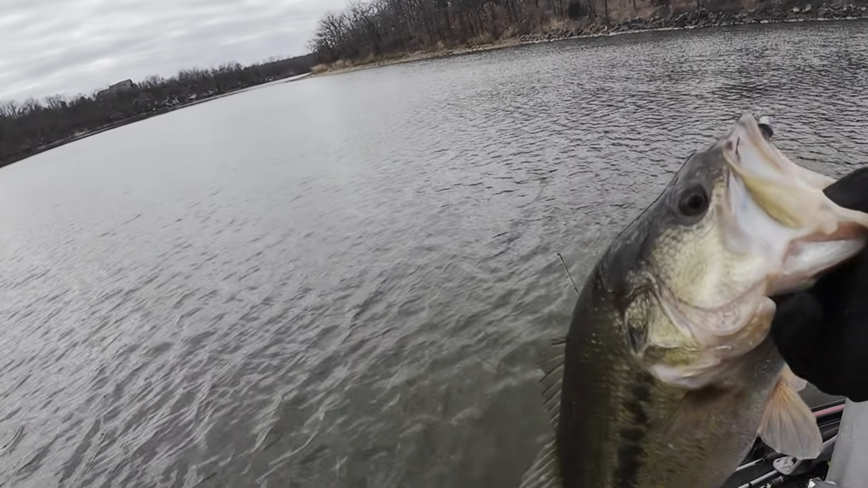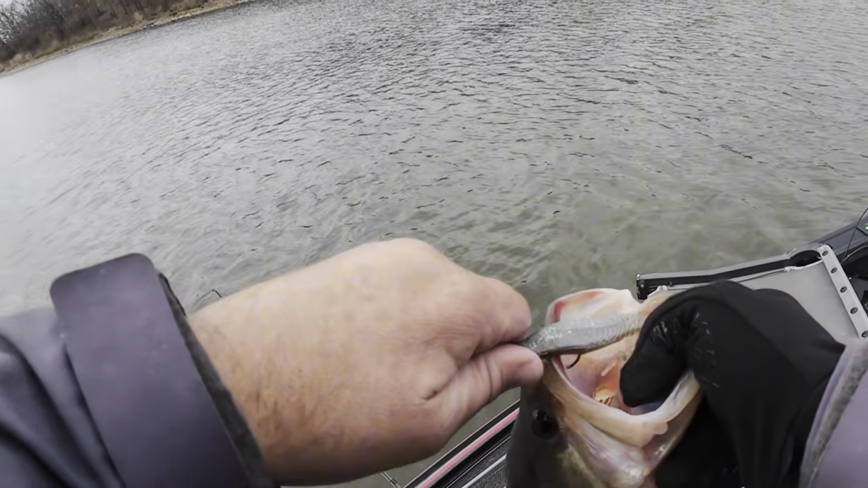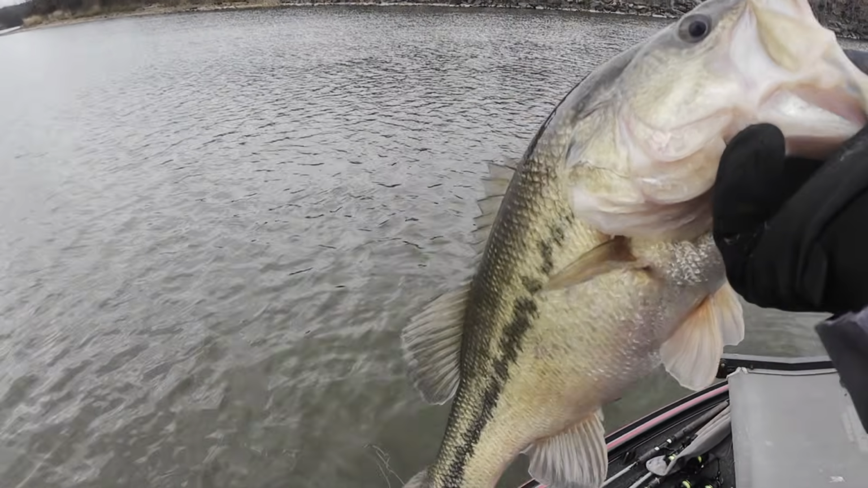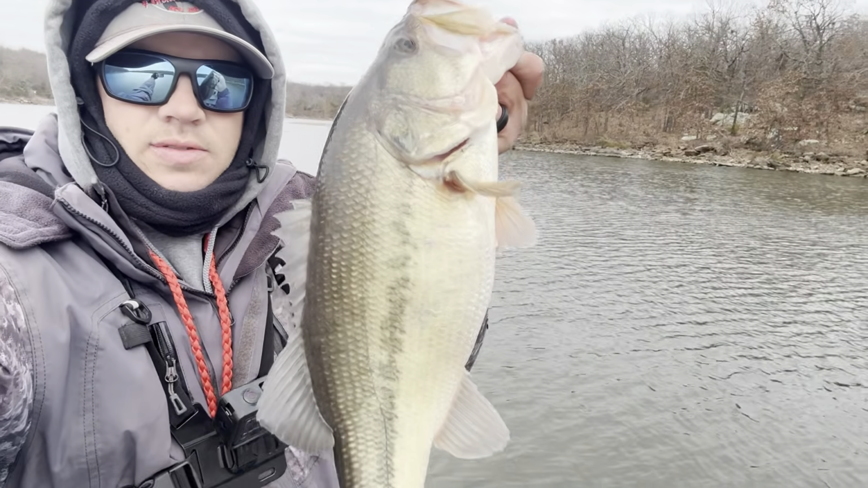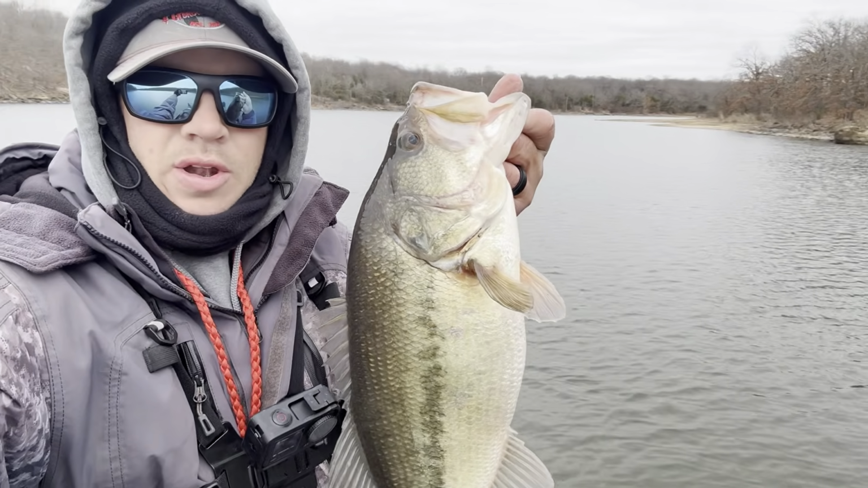Look at that. He ate that Cyclops Rapala freeloader. Check it out. Nice bass. That's probably a 3-4 pounder. I'll take it. There he is, guys. Check it out. Real nice bass. Live scoped him with the minnow rig.